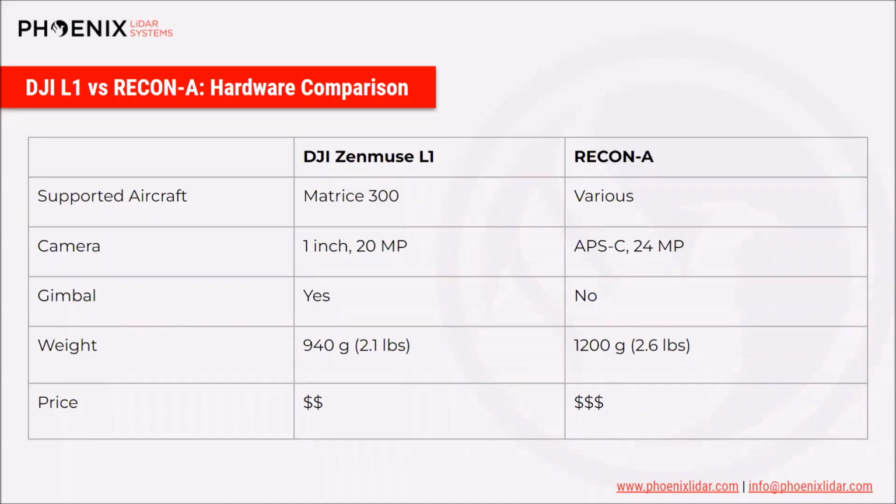And we have integration kits to fit almost any aircraft. Feel free to reach out to us and we'll make sure that it can integrate with your platform. But we have an integration kit that can mount to those standard M600 rails. So we've made it pretty easy to integrate it with a variety of aircraft.